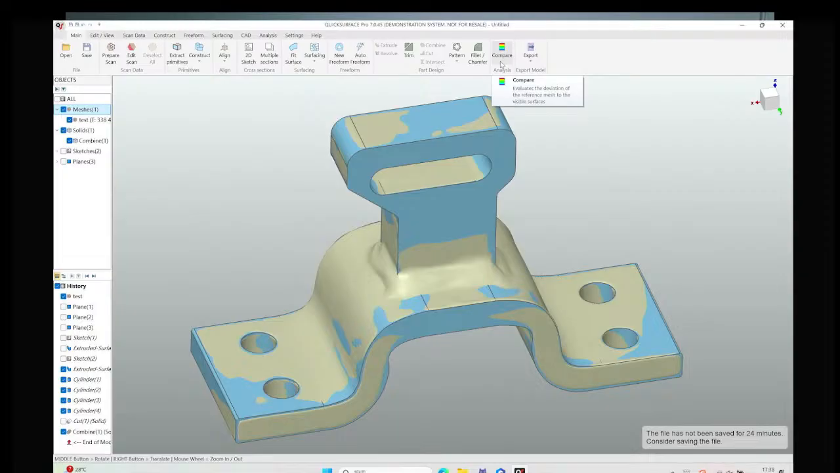In the QUICKSURFACE software, we have fully presented the process of creating the primitives, aligning the coordinate of this industrial part, and then showing the 2D sketch and drawing the curve. At the next step, we can show you the whole combination step.